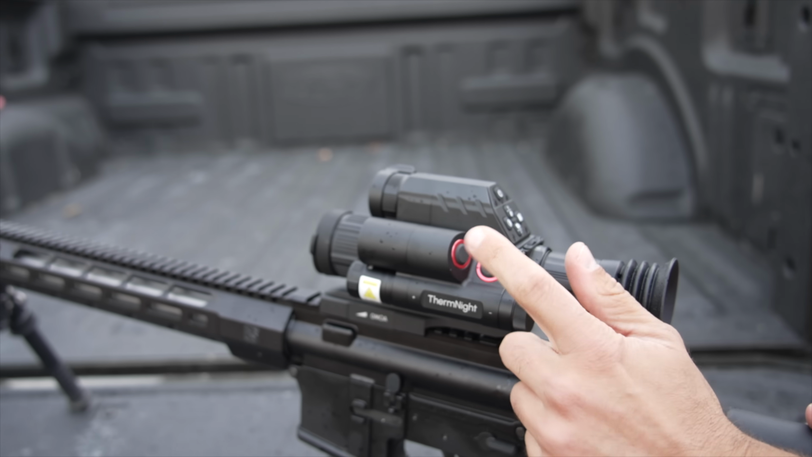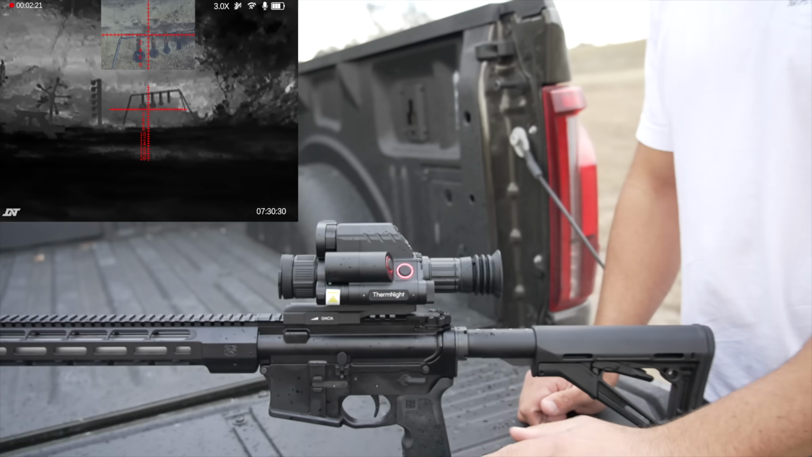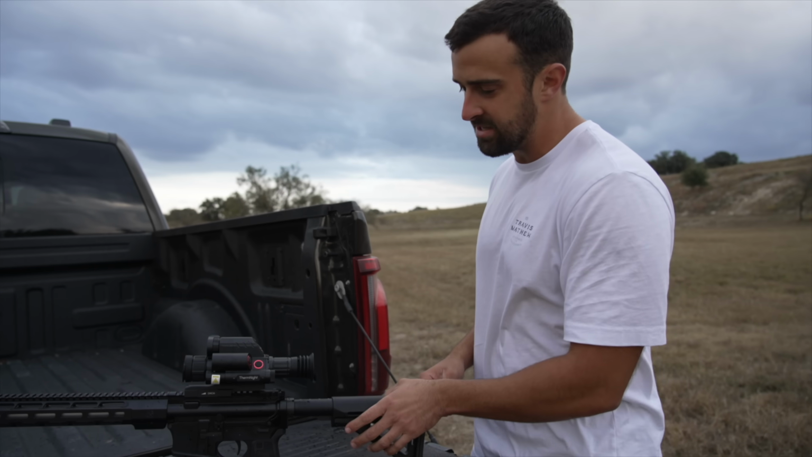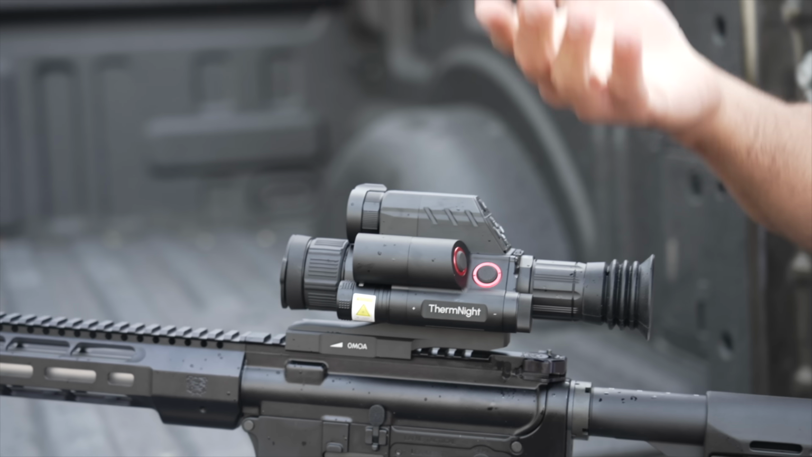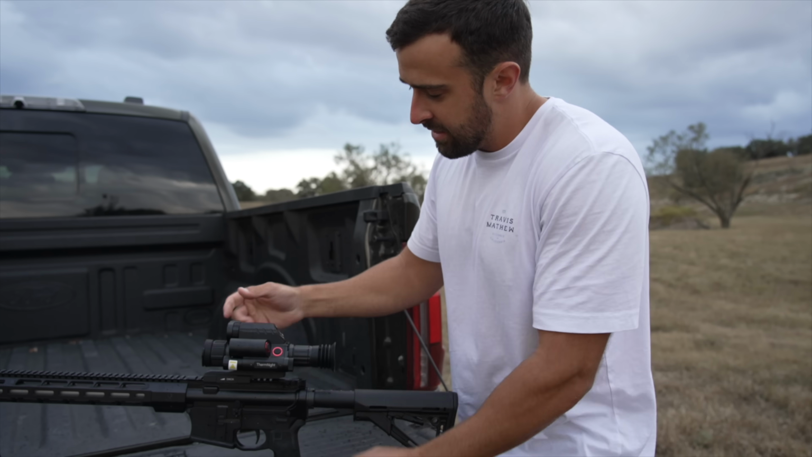And then this right here is how you toggle between the 2 different modes. So if that's day and thermal, night and thermal, whatever that is, depending on the time of day, obviously. This top thing right here is the day and night scope, if you will, the camera. And the main body is thermal.